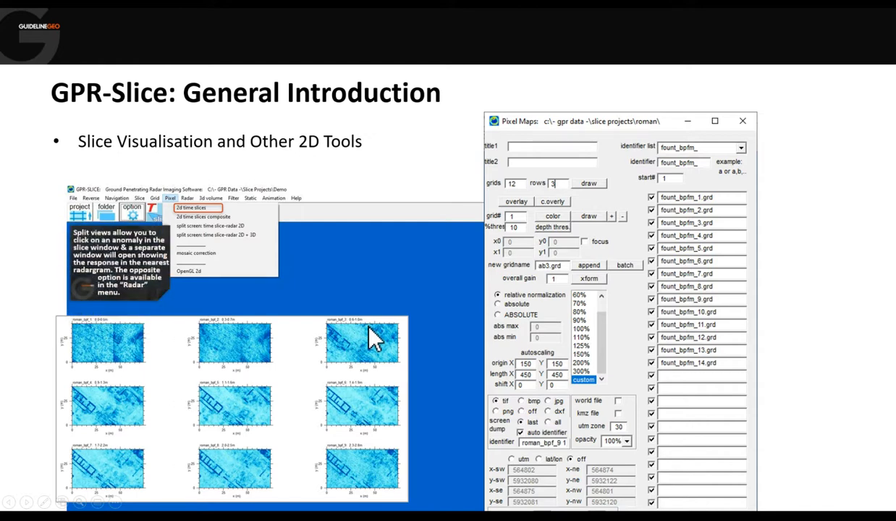Also in this menu, we have the option for a split screen view, which is very, very useful. That allows us to plot the time slices as we have done here, then click on any point within a time slice. It will bring up the radargram that runs through that time slice, and it will show you with a crosshair where you have clicked, so where that time slice came from.